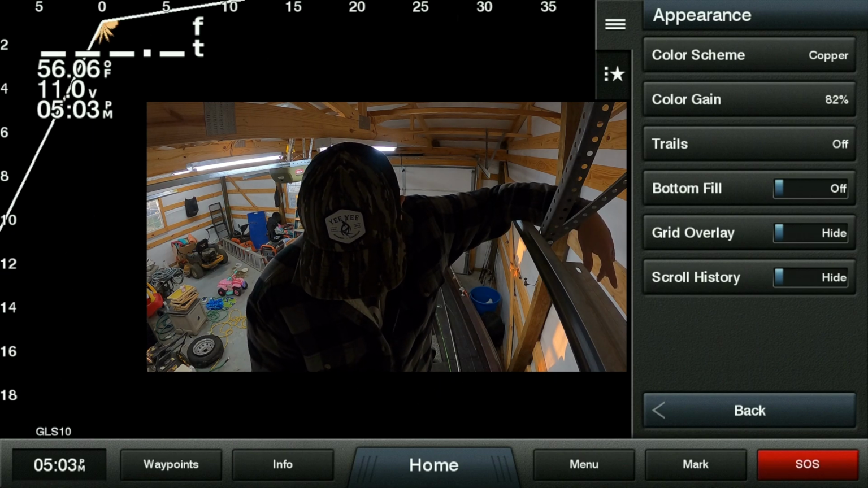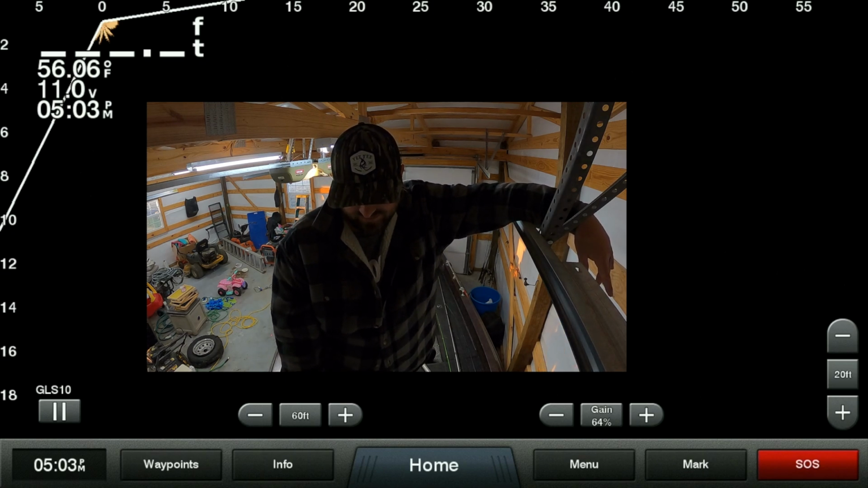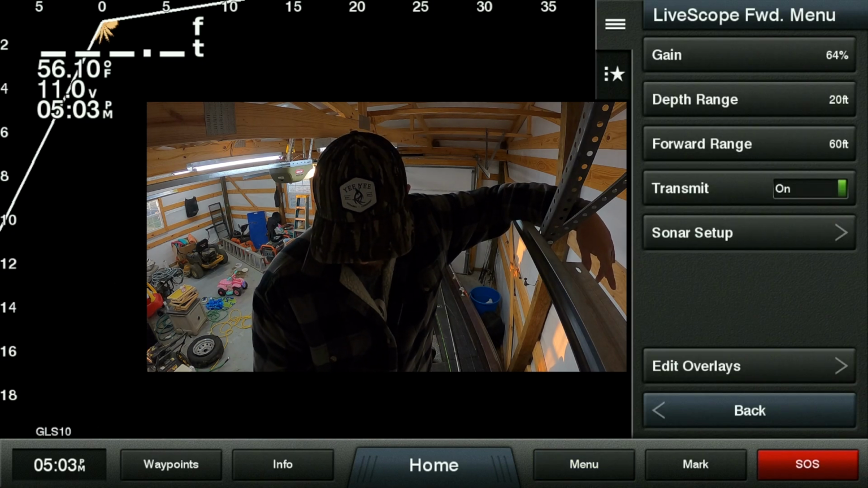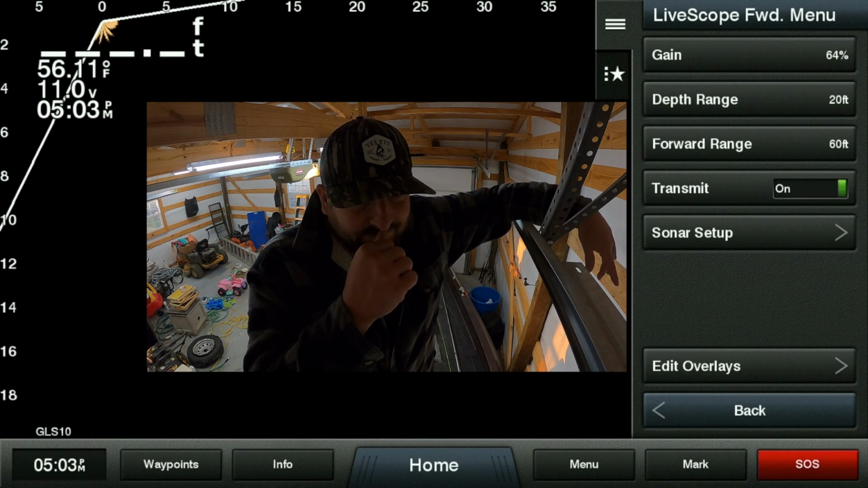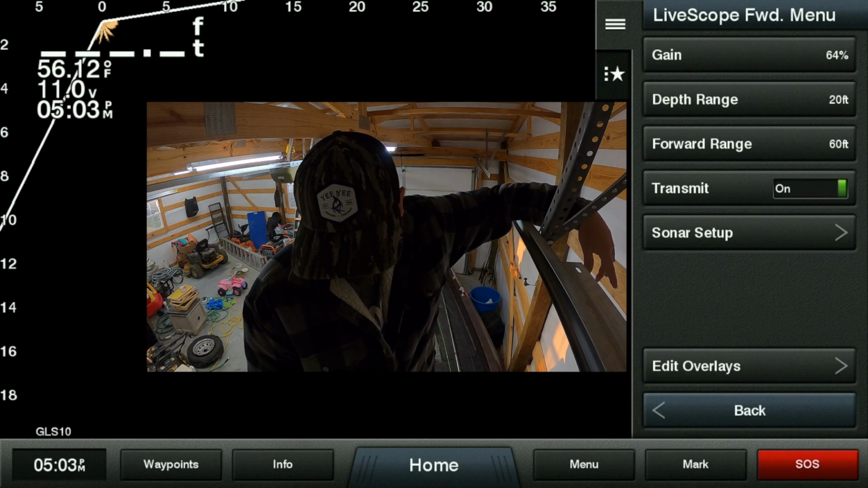Yeah, those are basically all the settings that I run on this. I mean, it's pretty simple. I do have something in here too that a lot of people don't go over. You can go through and look, and you see how you have the 3 bars up on the top, right by the Livescope forward menu. Right below it is a star with 3 dots. You can click that star with 3 dots.